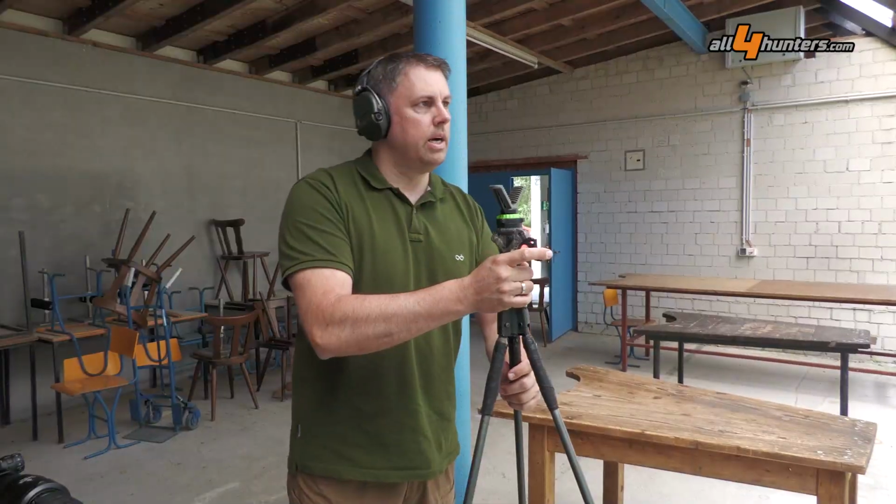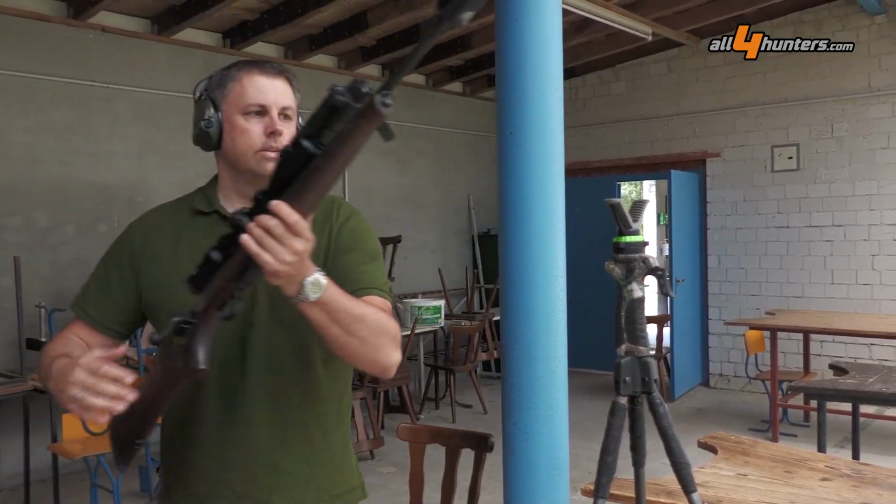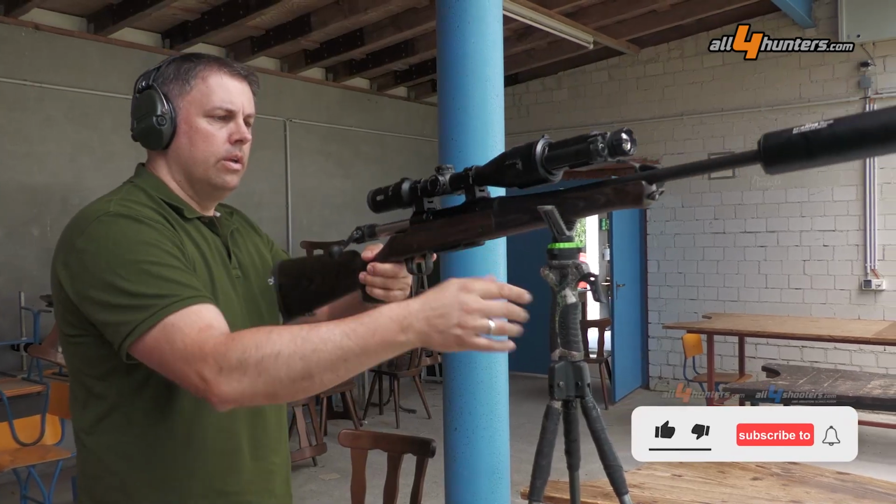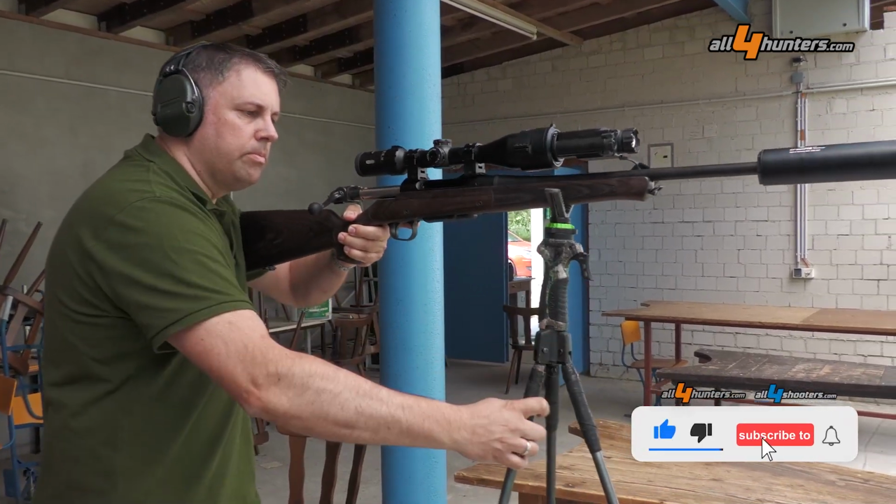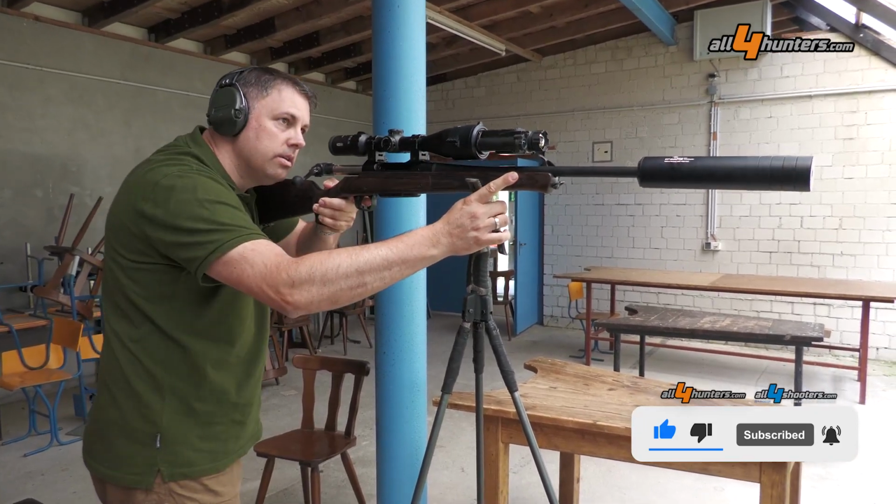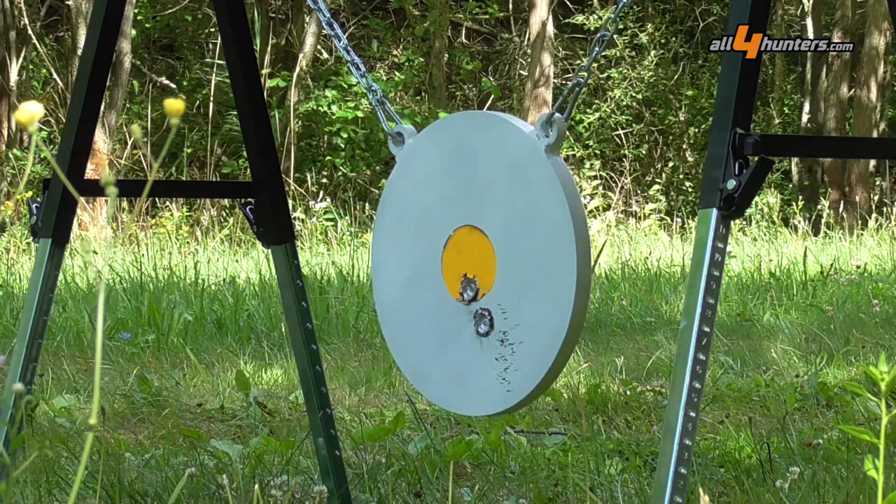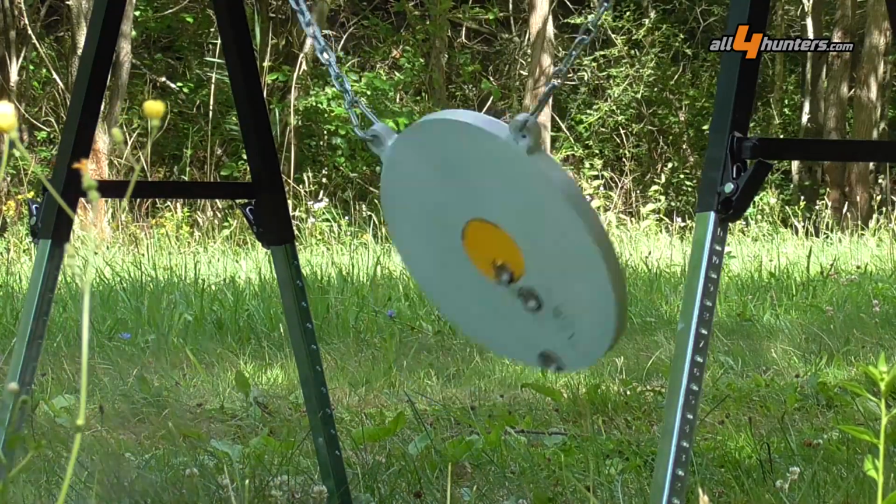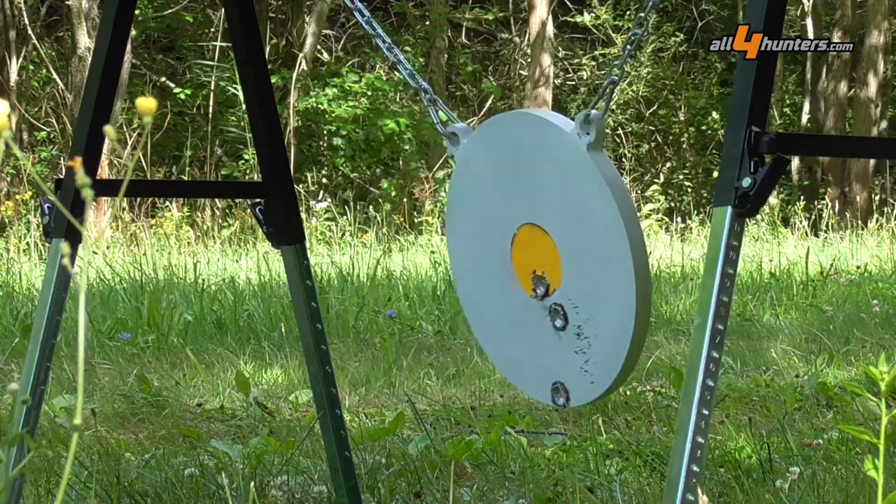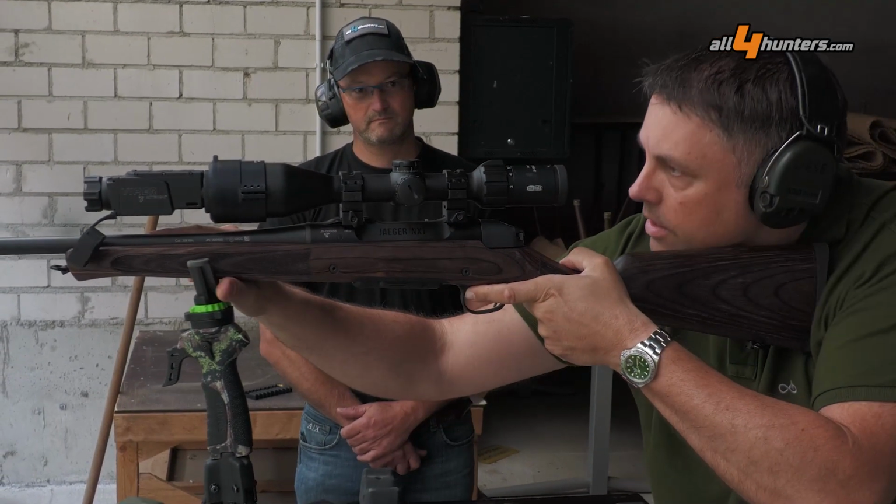Then we switched to the stalking simulation using a shooting stick. The difficulty was much higher because the rifle could not be held as steady as in the raised hide simulation. Gero's first shot from this position was on target, but far too low. Gero's second shot then missed again from this position.